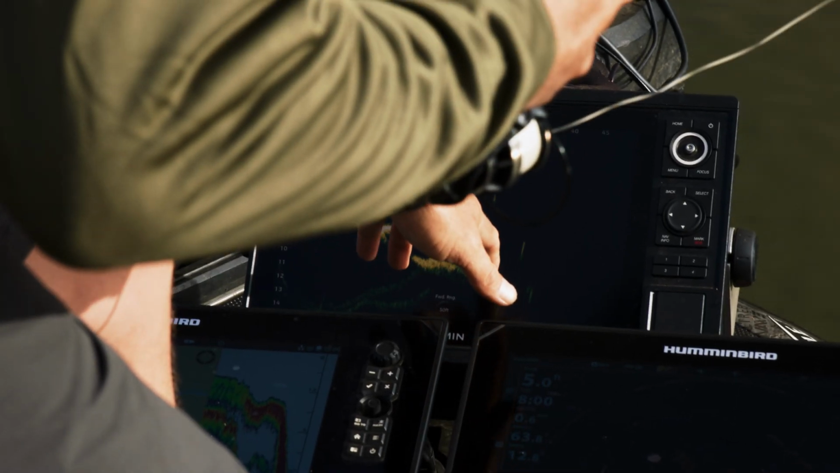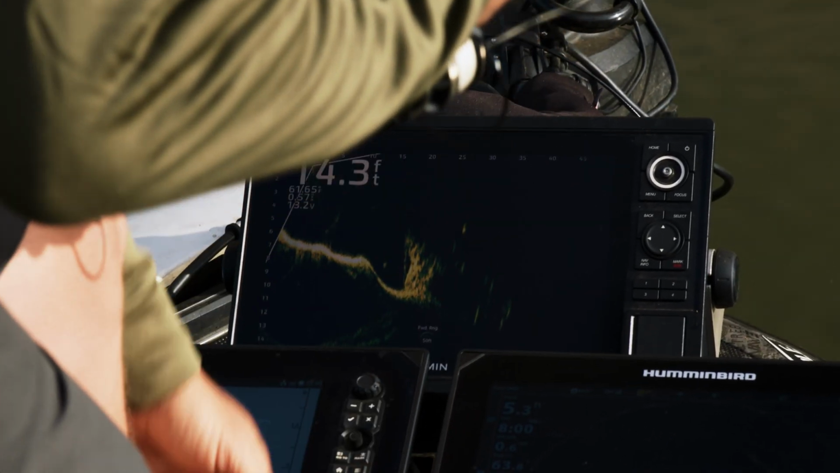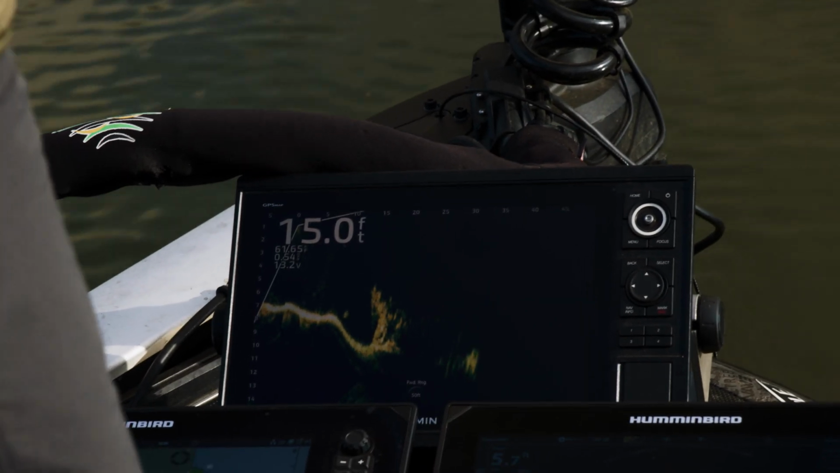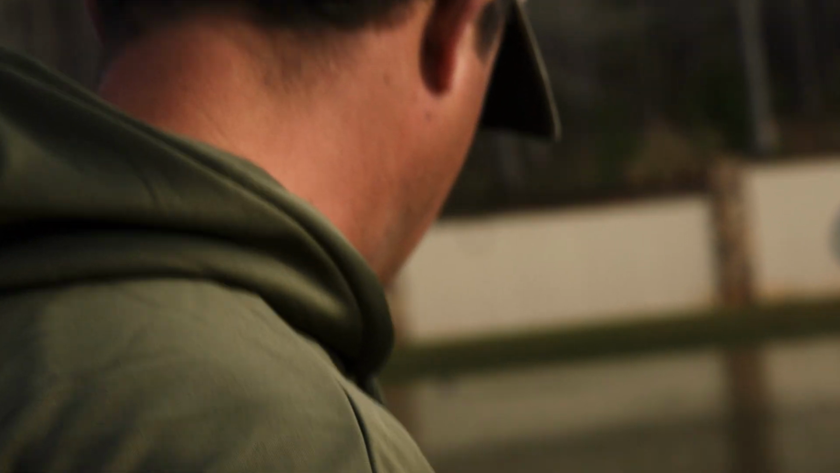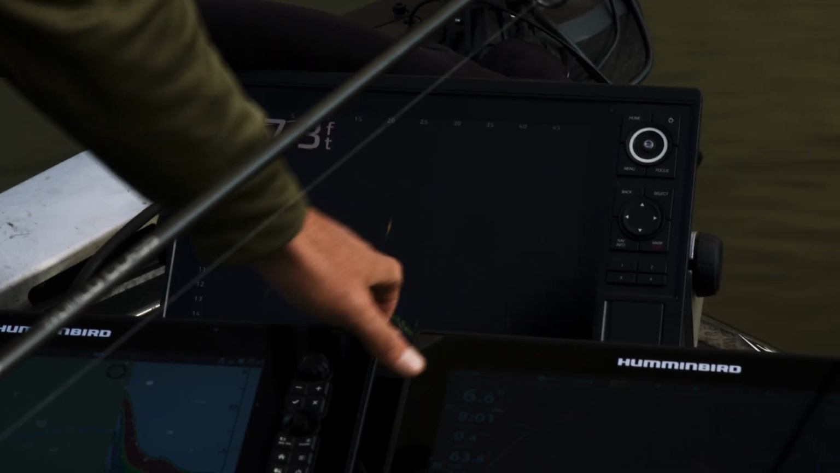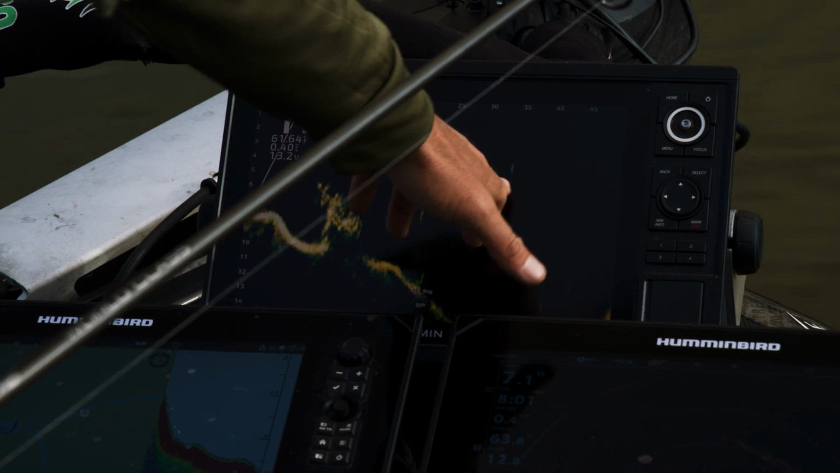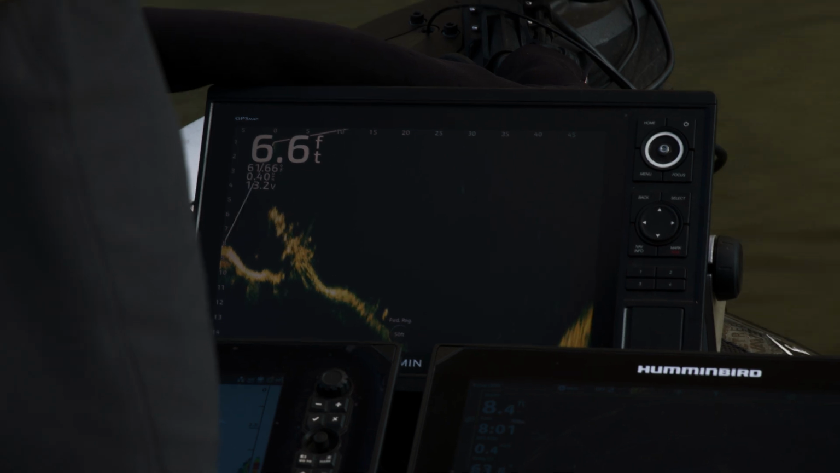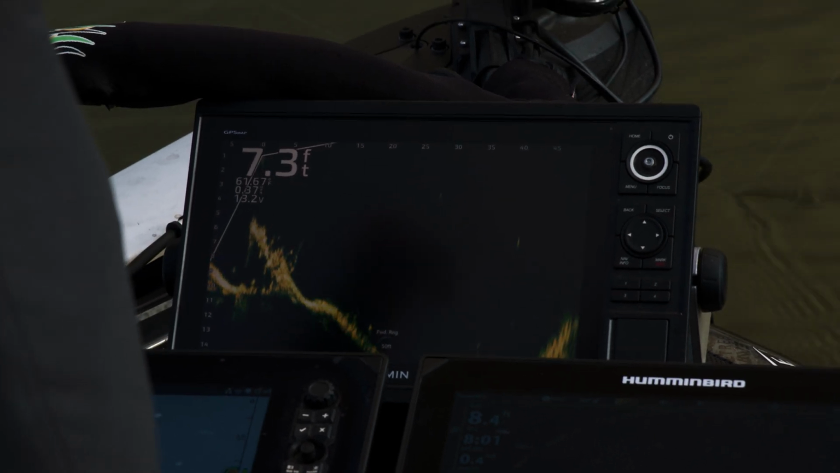Okay, so we have a group of fish right here. We're going to let our bait fall, see how they react to it. This one started chasing after it, and he got it. Oh, missed him. Probably a little one. Talking about floating, you can see here, you see this fish right here is only about 3 foot deep, over about 14. That is what you're going to see in the early months, right before they start spawning.